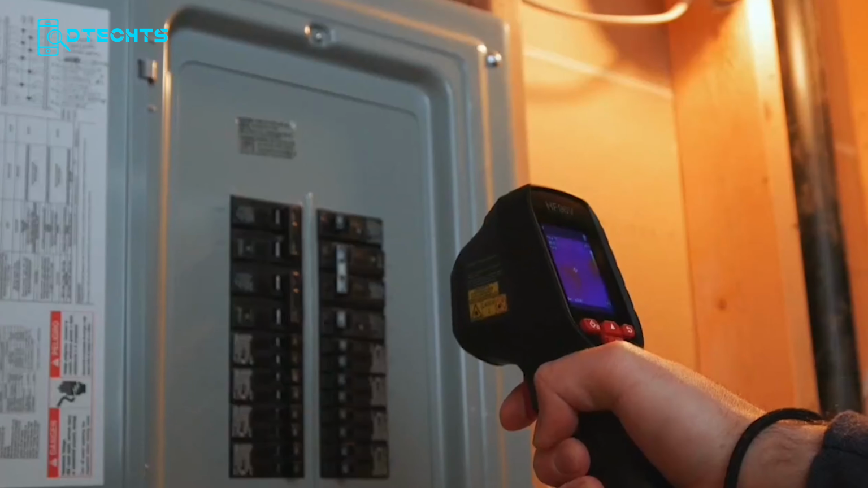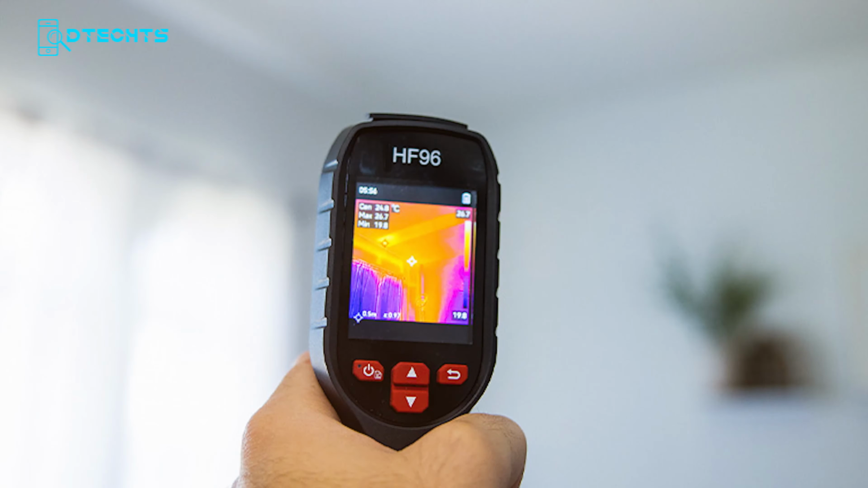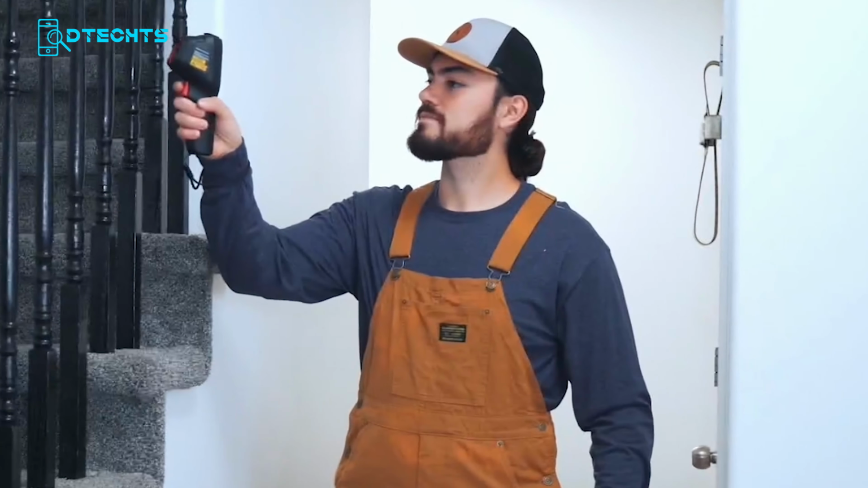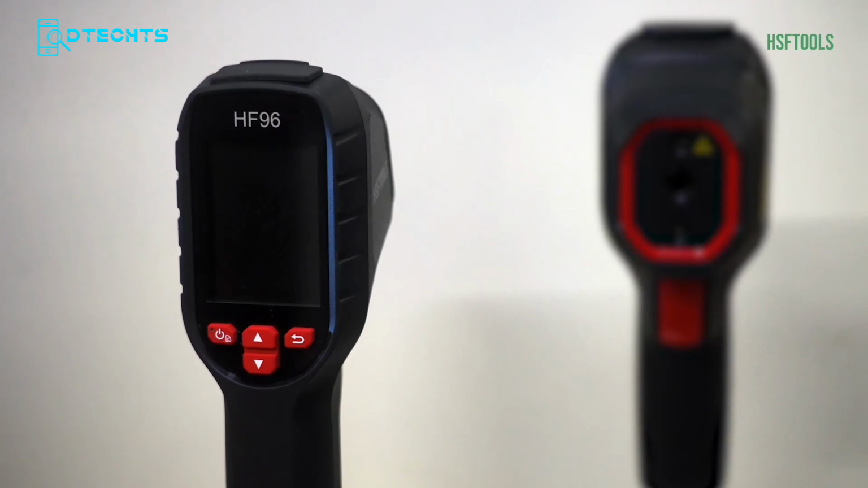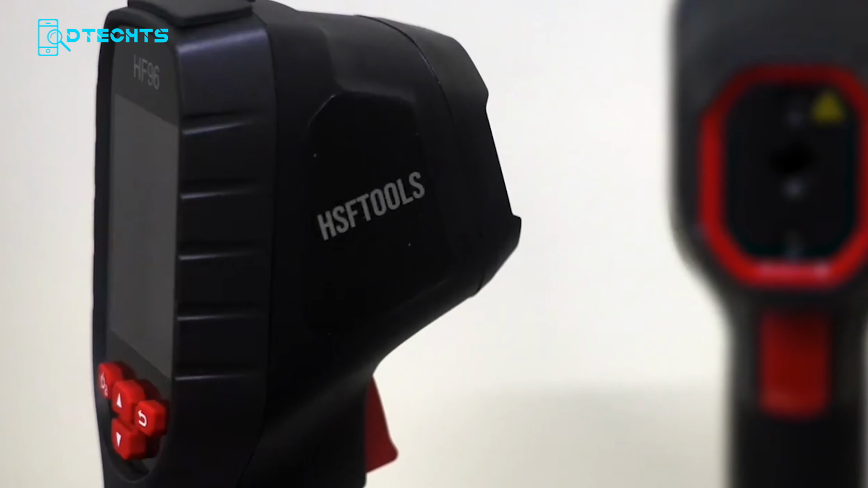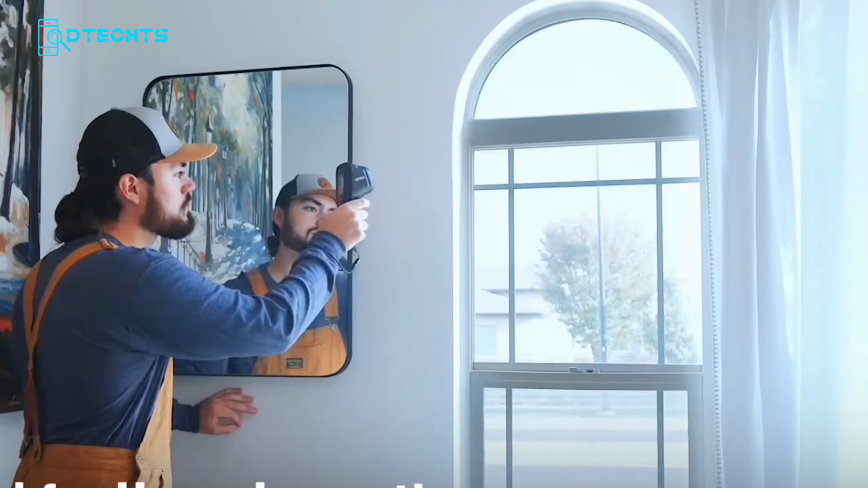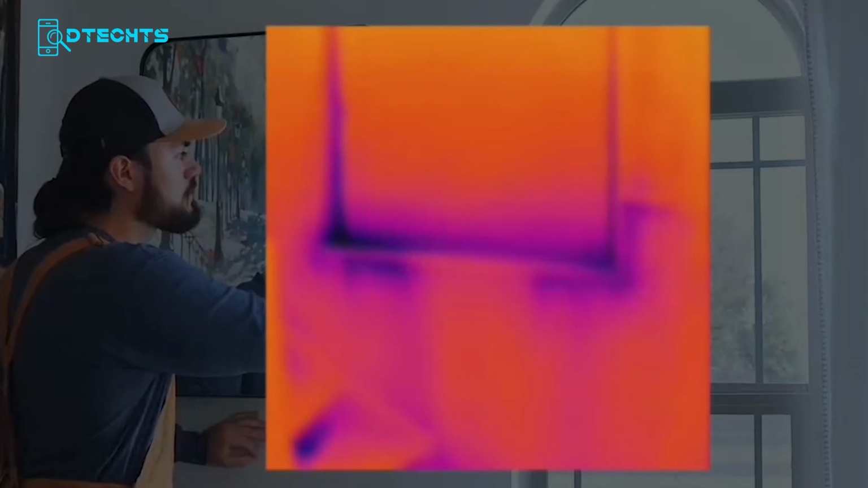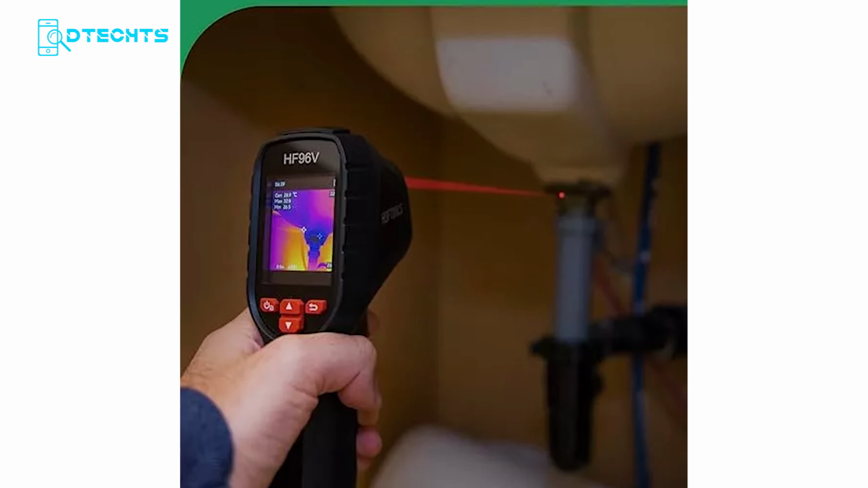Switching to white hot shifts everything into a black and white palette with a slight bluish tone. In that mode, the maximum temperature read around 71.2 degrees C and the minimum sat around 27.6 degrees C. The laser point is also clearly visible here. From there, an image was captured to save the result.